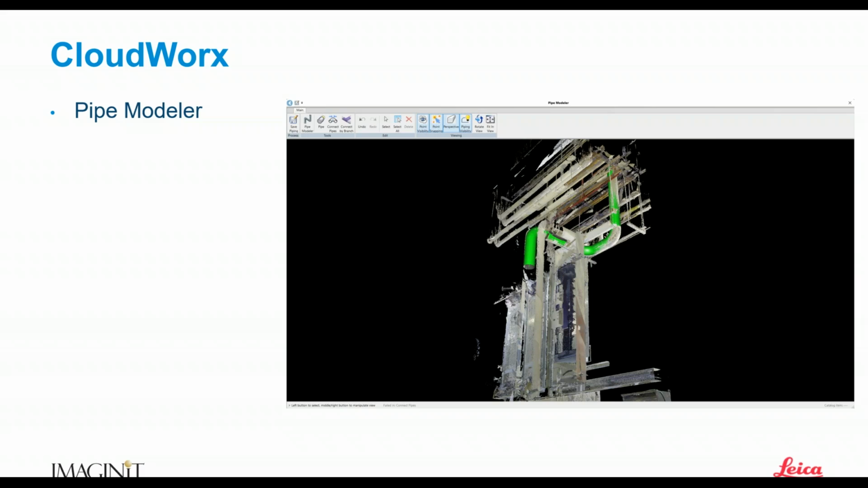Once you've finished with the pipe modeler, you can simply hit a button that says send it over to CAD or save piping, and all of your pipe goes over to AutoCAD as 3D cylinders, or if you're in Revit, as 3D pipes. It's a pretty fantastic tool.